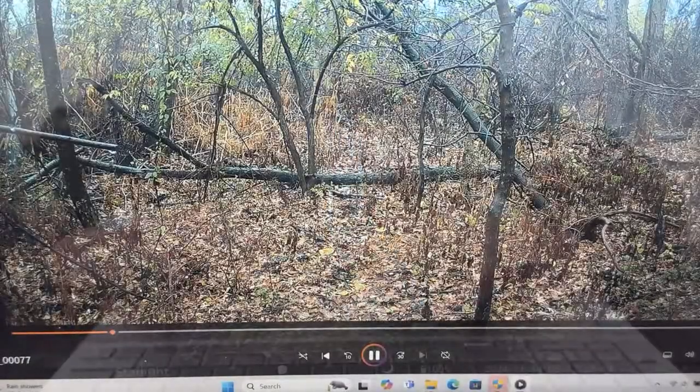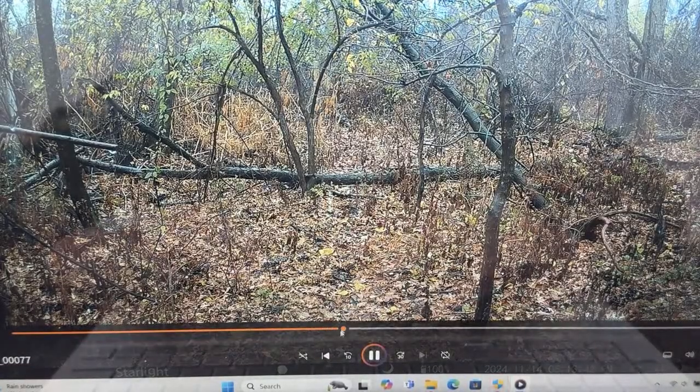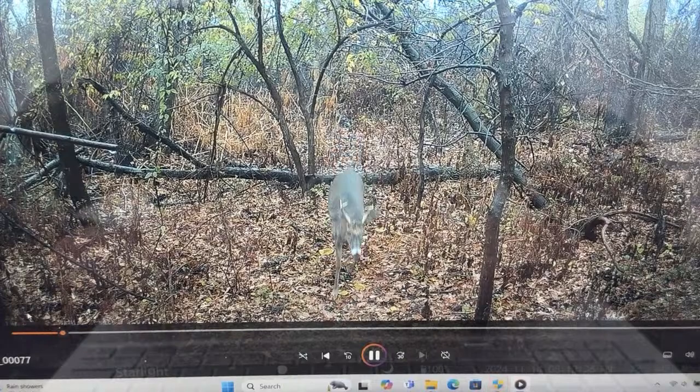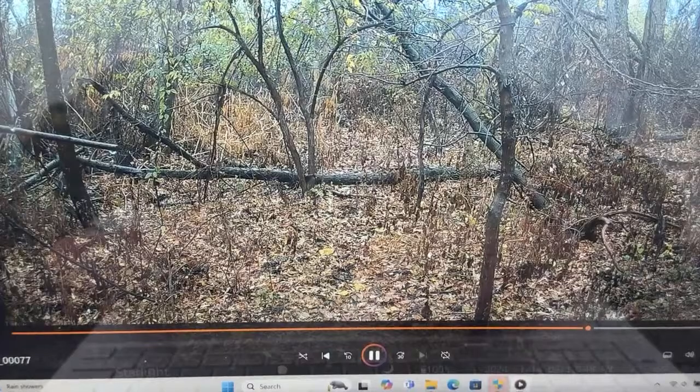There's a little buck come running down here. You hear him grunting? You can hear that little buck grunting. We'll watch it again. Let's go back. See if you can hear the grunt. Ready? Yep. Hear a grunt, as it's coming down the hill. And that is 5:13 p.m. So he's coming down into that thicket, or coming down the hill. But right now in the rut, there's deer going every which way on this hillside.